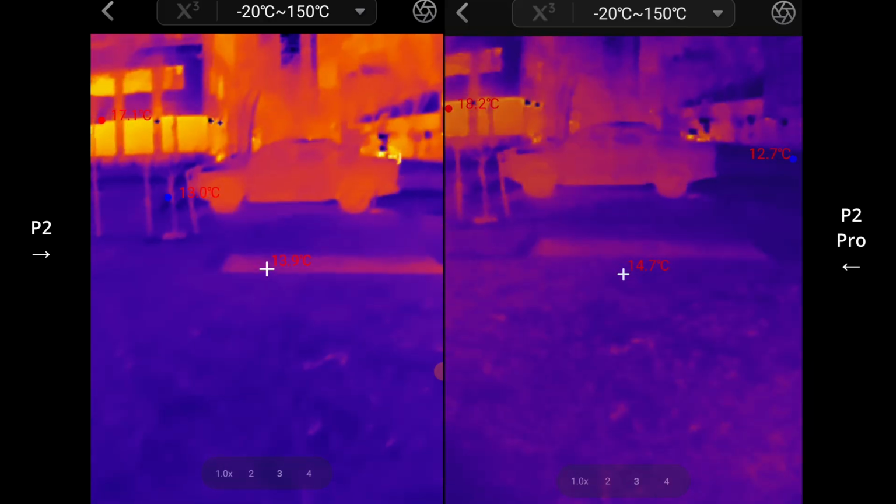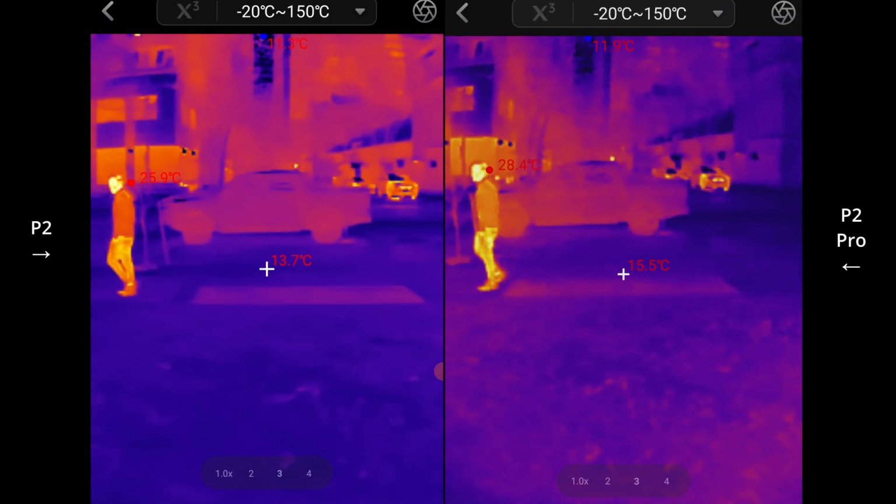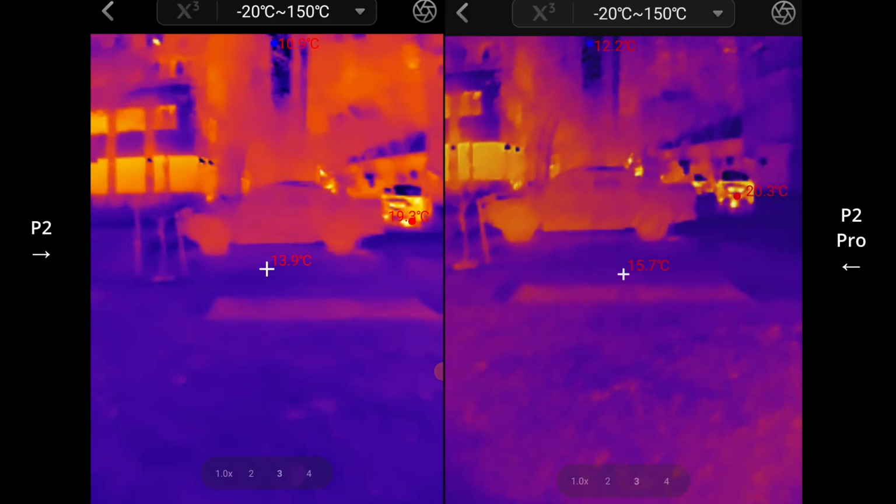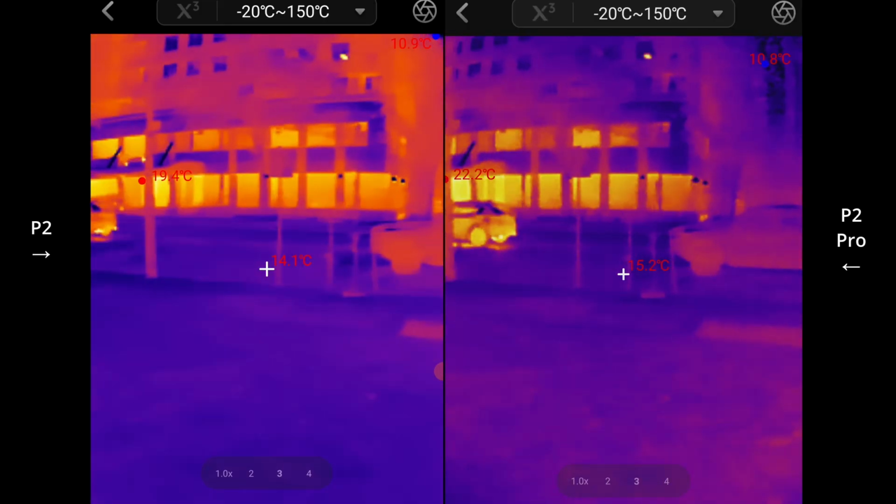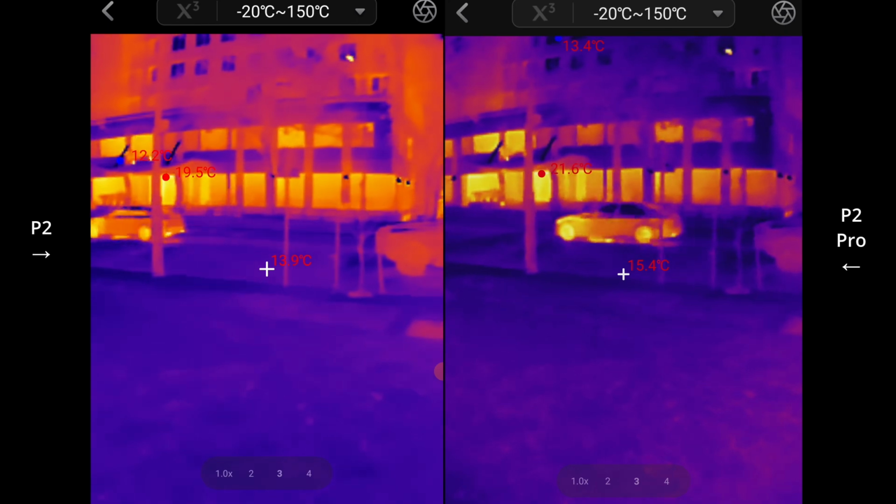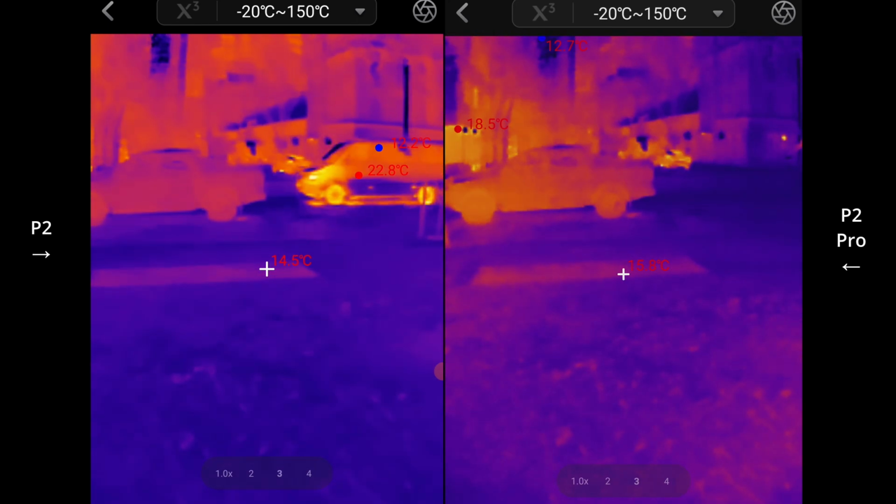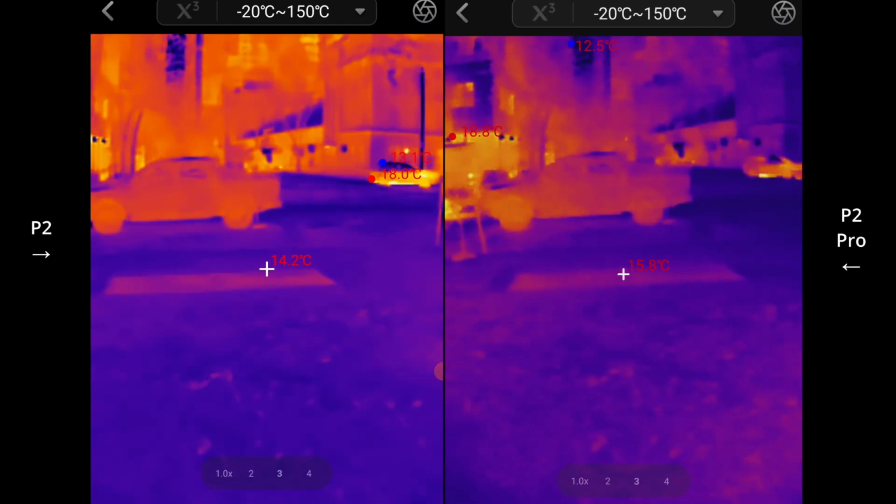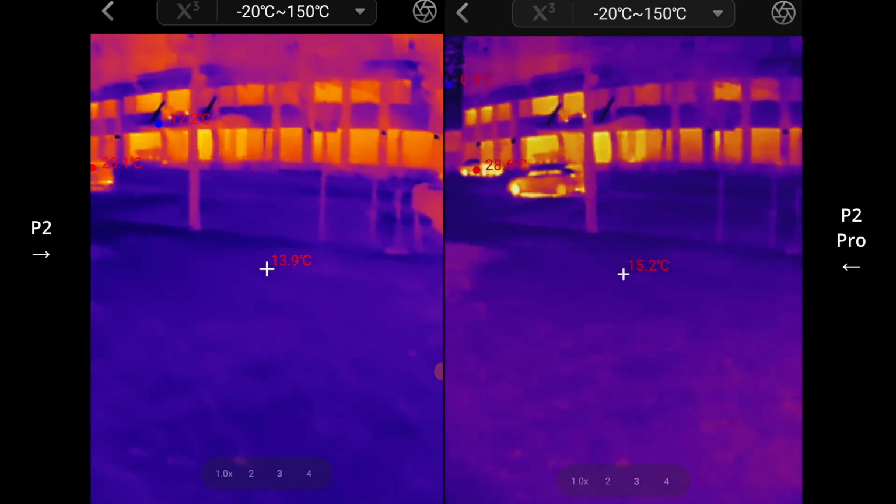So I've got both of these calibrated slightly differently, so that there is a variation in readings here, but they're close enough at the moment, and you can see how that little red dot just follows around objects. It doesn't track the actual object itself, but more so tracks the hottest object on the screen.